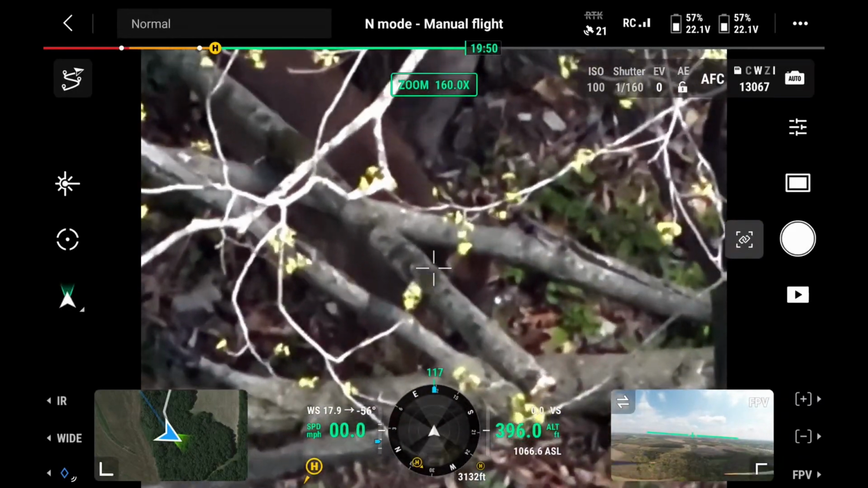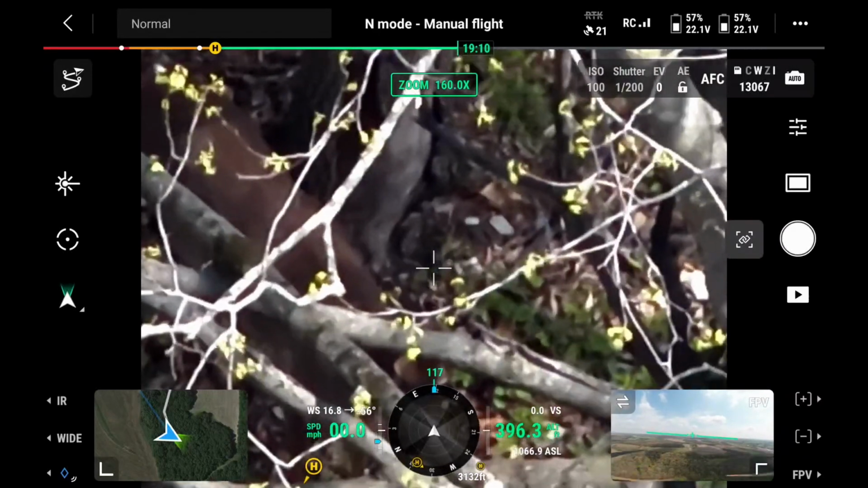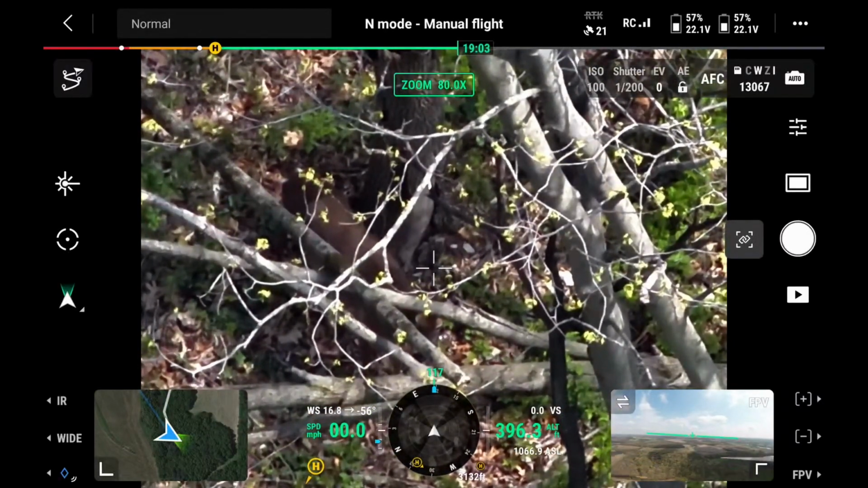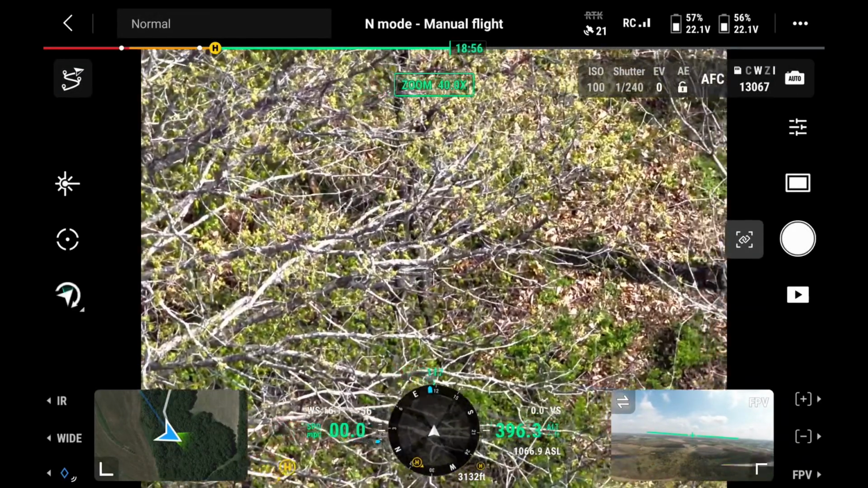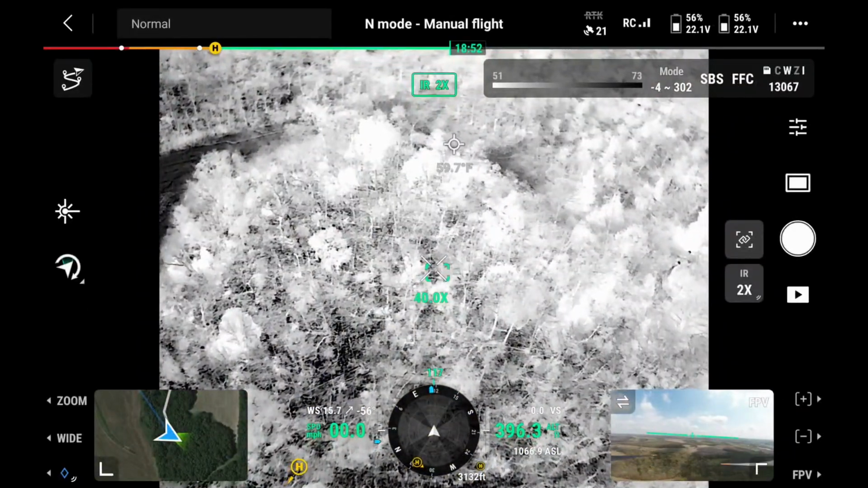It's on its feet, huh? Mm-hmm. So right there, we're on 160x. But a lot of times 80 is plenty. I think there was another one in there somewhere. I lost him.